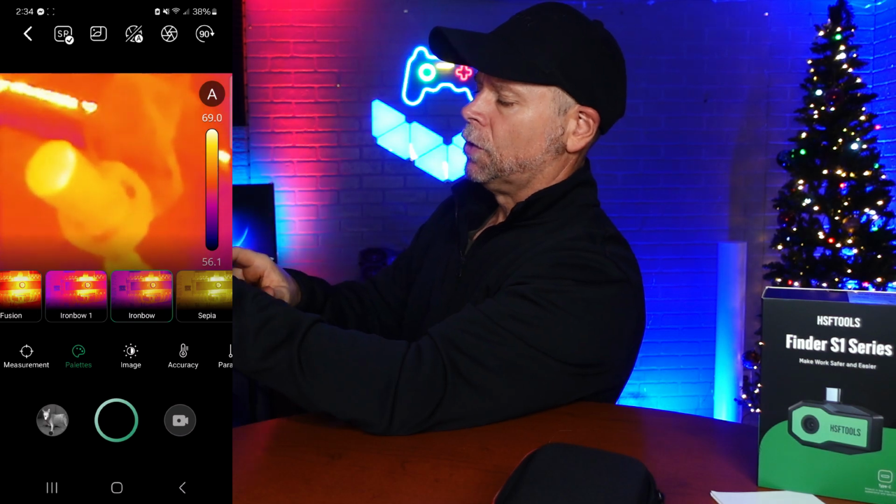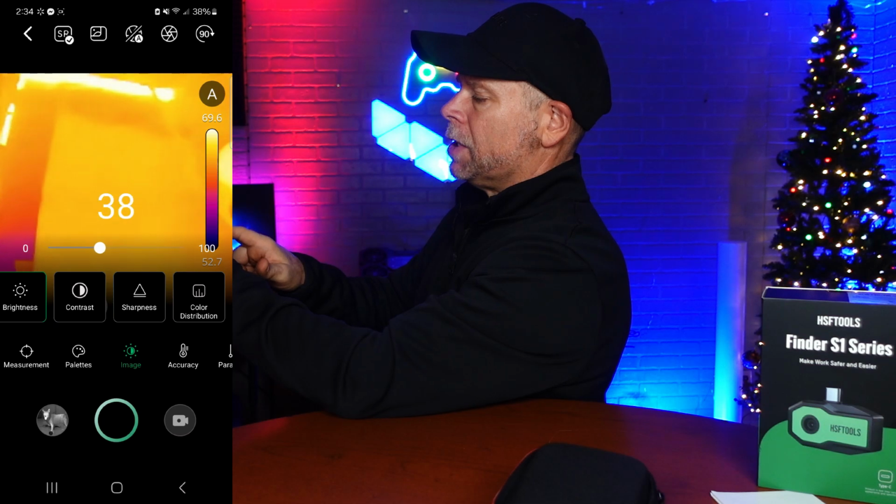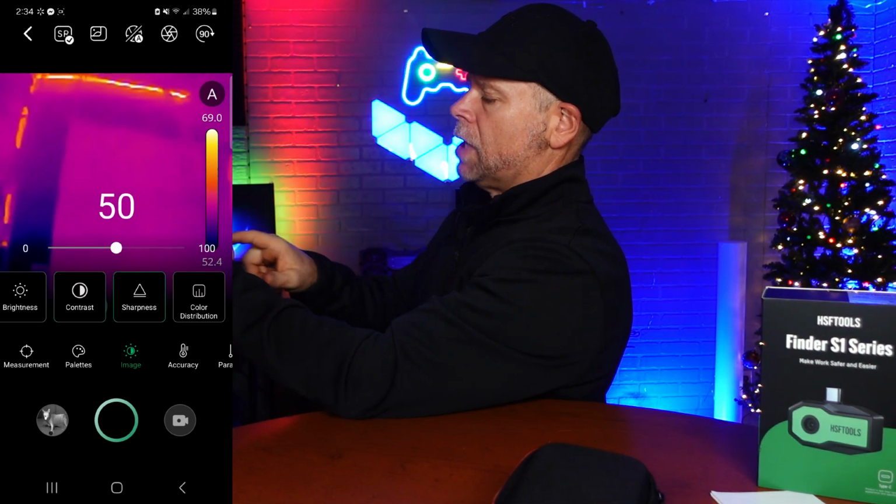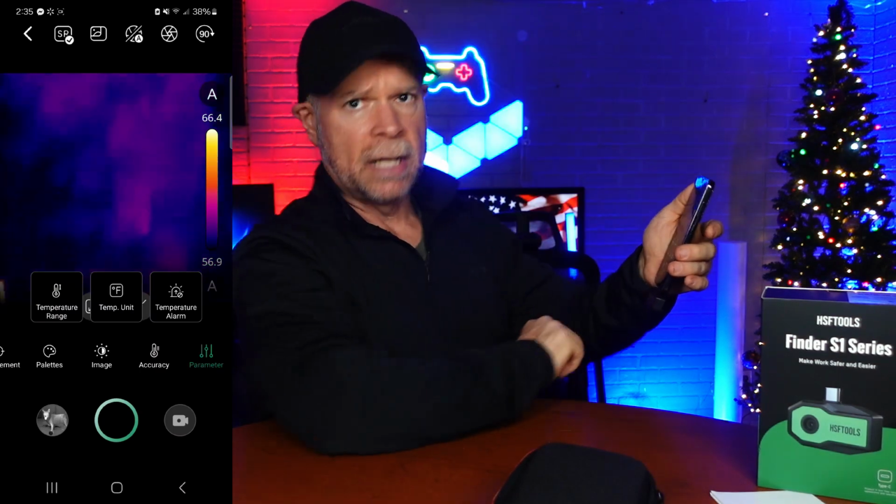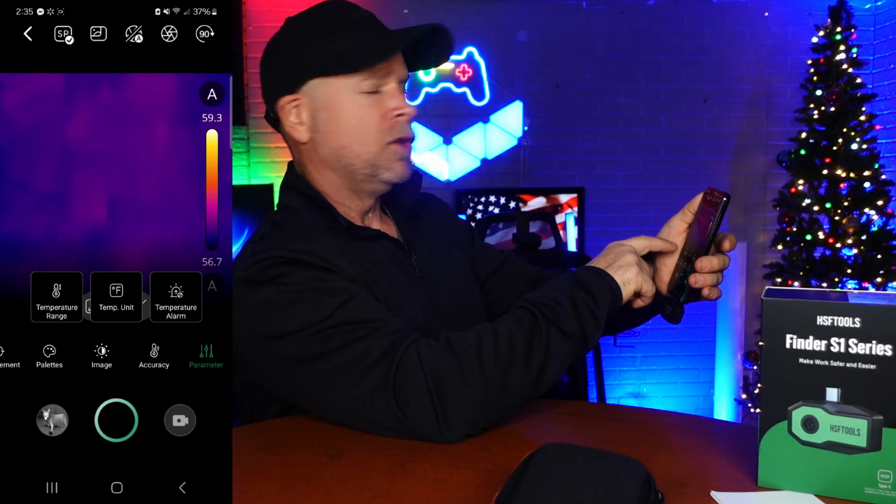Next one over is your image, okay? So on your image, you can brighten up your image. You can darken your image. You can do your contrast, the sharpness, parameters. Now, the parameters is just kind of the settings of the camera. So you can do your temperature range.